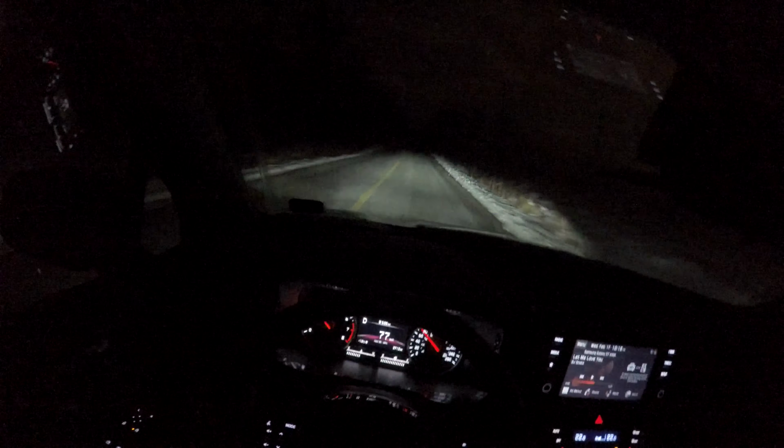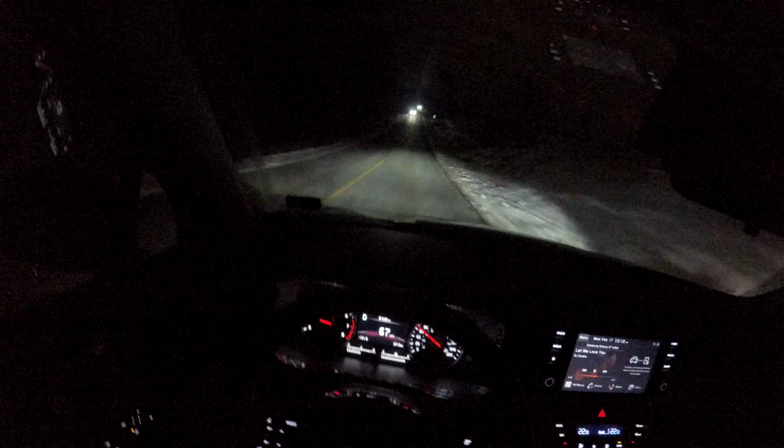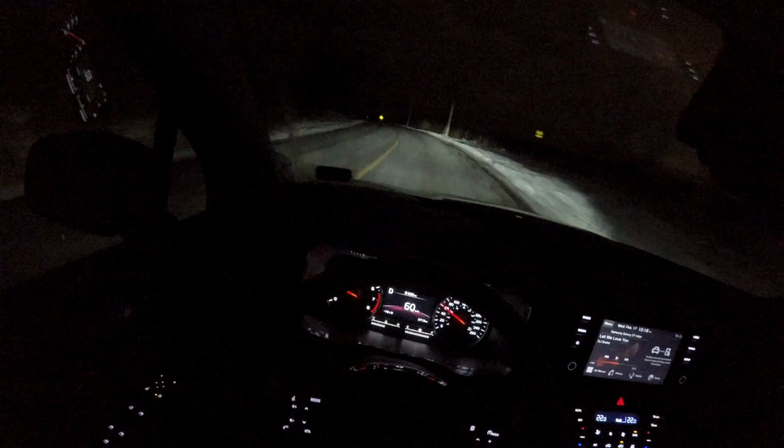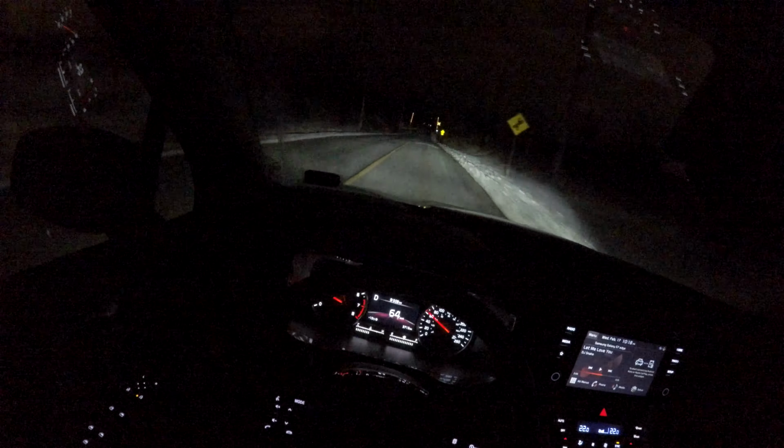Okay, to turn on the high beam assist, simply push out the left stick. I'm going to wait here for a second. Probably wouldn't turn on anyway, but I just want to make sure that we don't blind these fellas here. And we can turn it on. There we go. Let me give you a brief comparison. High beams on and off.